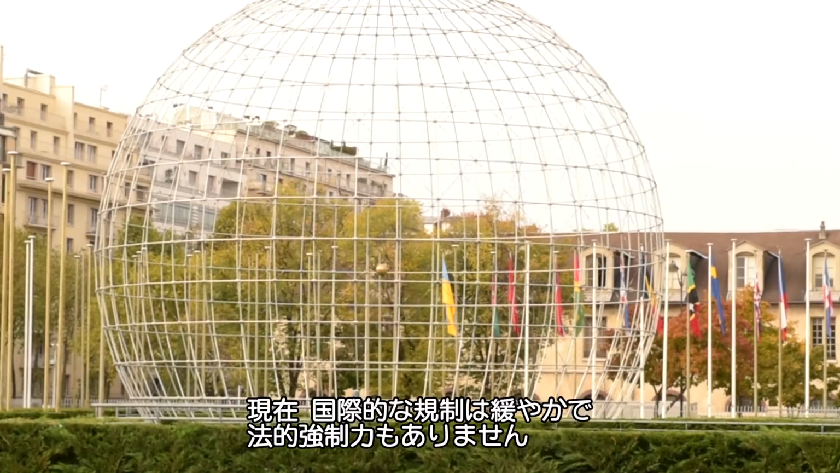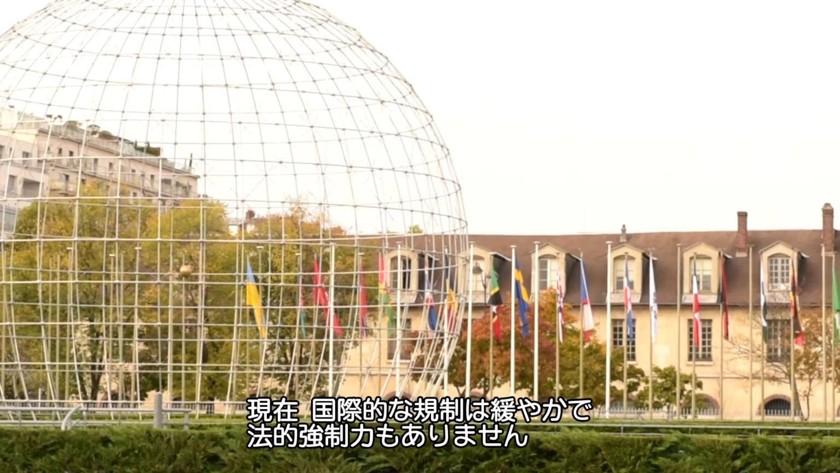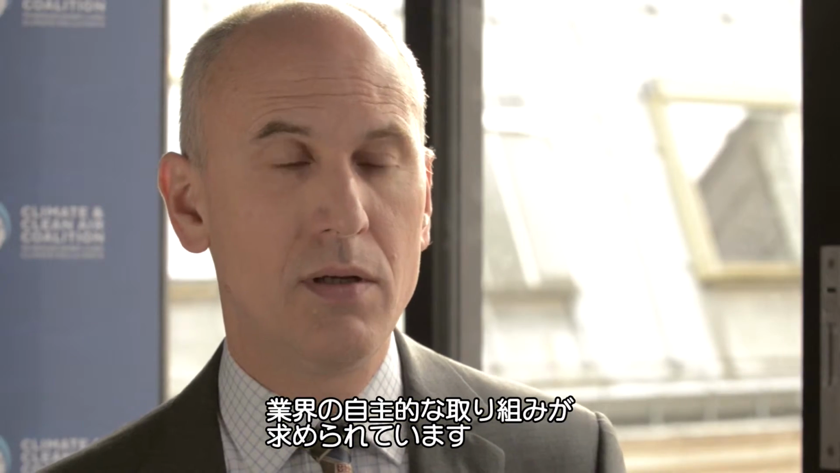The last point is important. Some companies feel that they have the problem under control, but they're looking for a way to demonstrate this in a credible manner. Many international jurisdictions currently have very weak regulatory and enforcement capacity, so a voluntary initiative is a way to reach these jurisdictions for now.